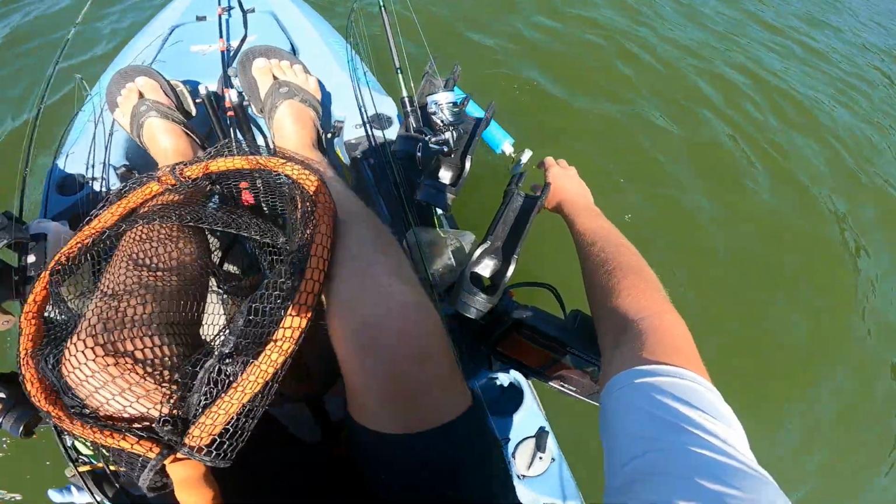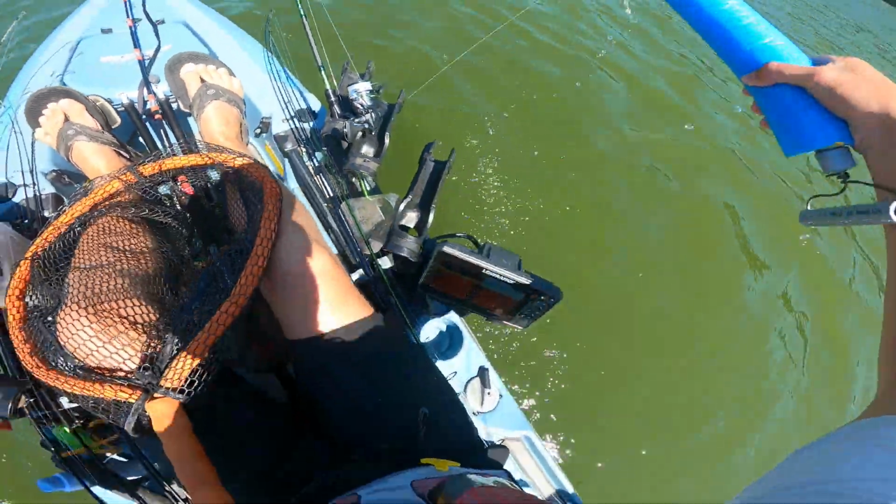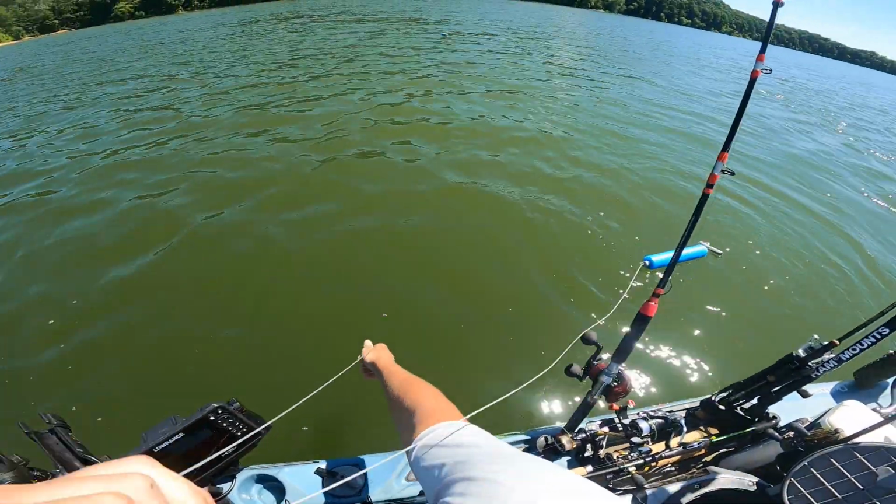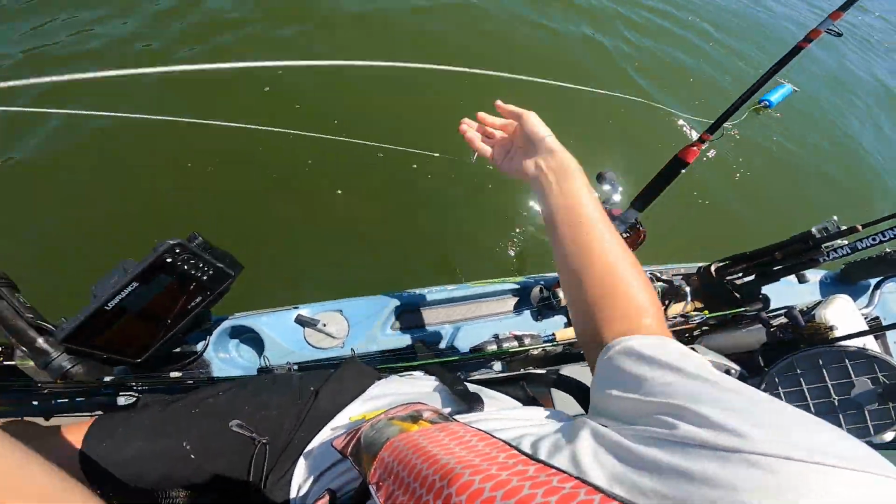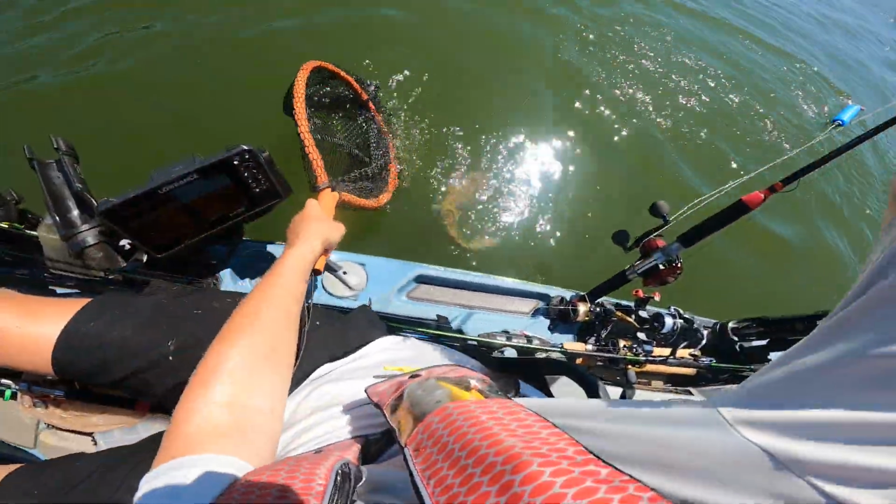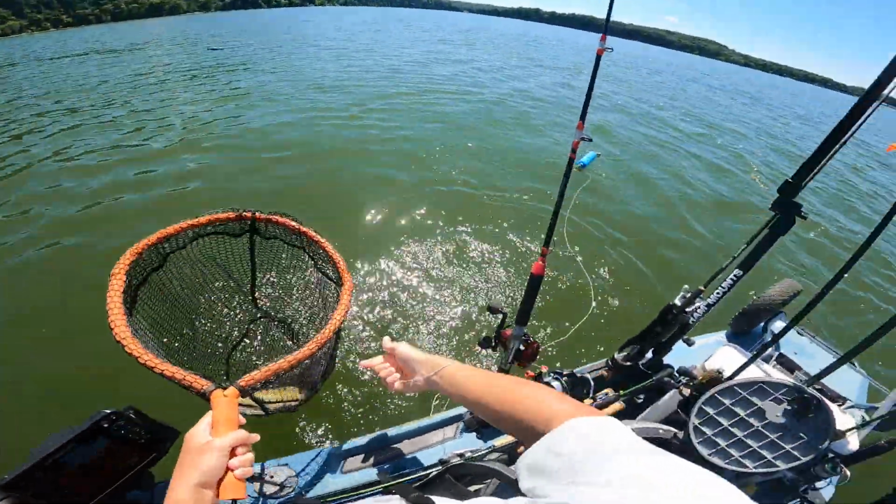High-speed chase. The reason I don't horse them up, they're not huge channel cats, but they are nice.